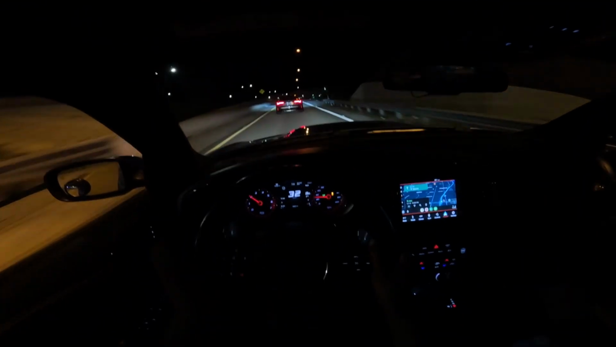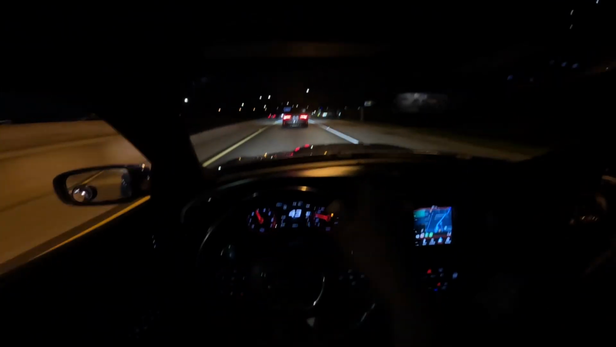No, this is slower than my whole Hellcat. My Hellcat while spinning would be right beside this. Once they grip it, I just walk it from this.